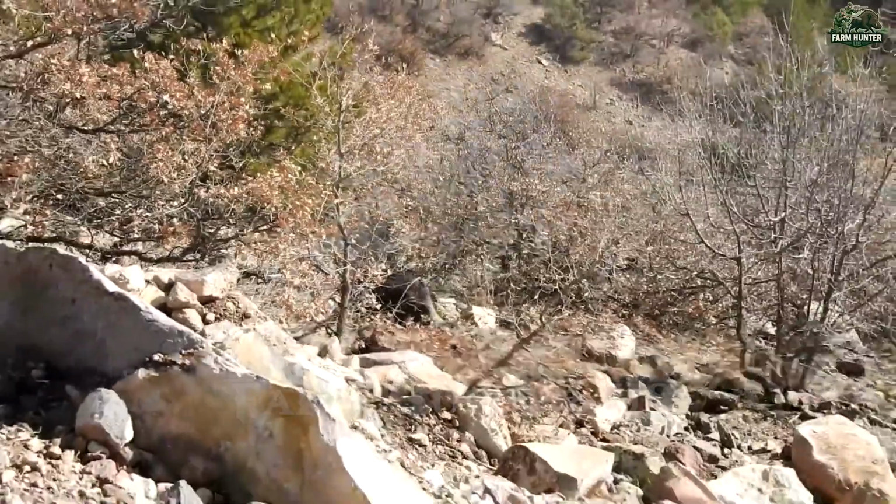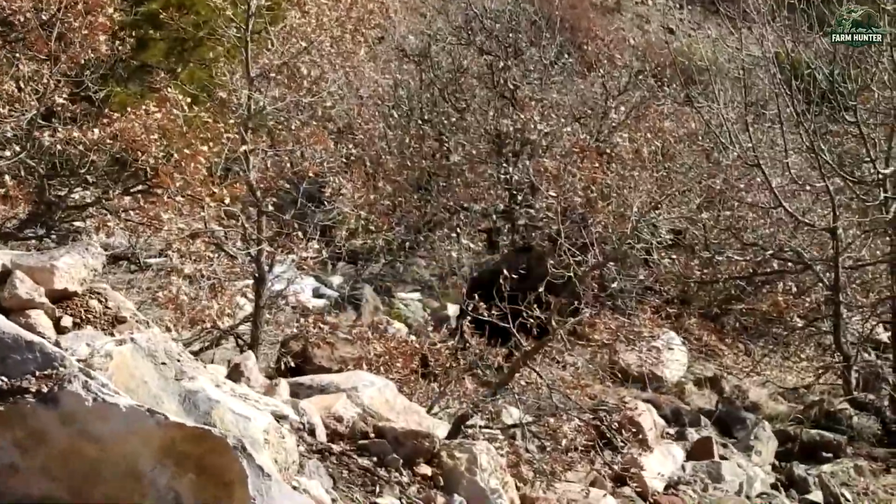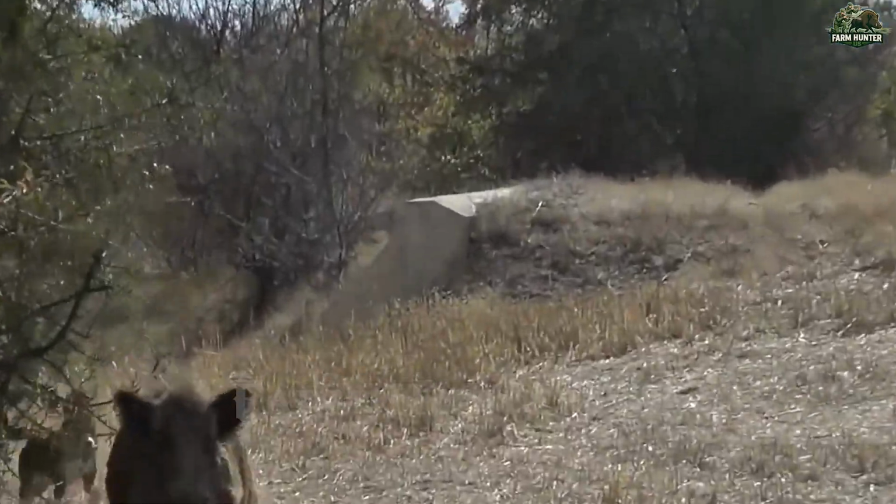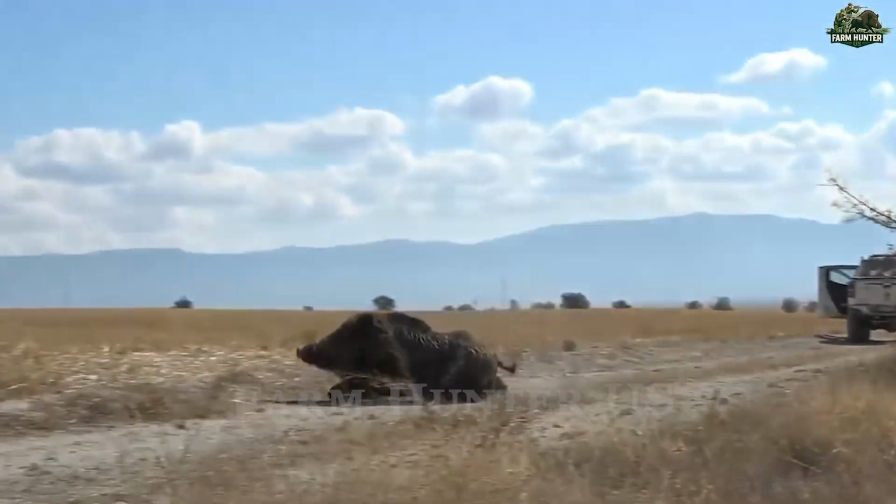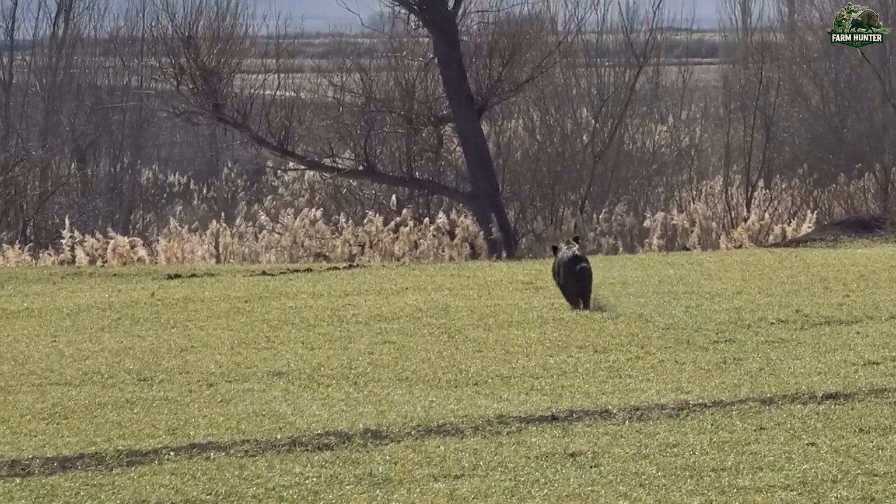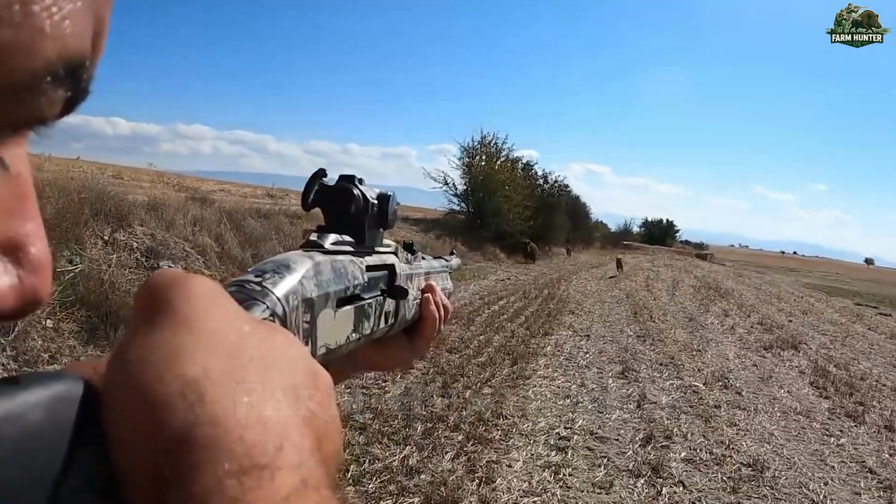It wasn't the largest I'd seen, but it had the kind of fierce resistance that reminded me why these animals are so difficult to control. Wild boars can run up to 30 miles per hour and have an uncanny ability to detect danger, making every hunt a test of both speed and strategy.